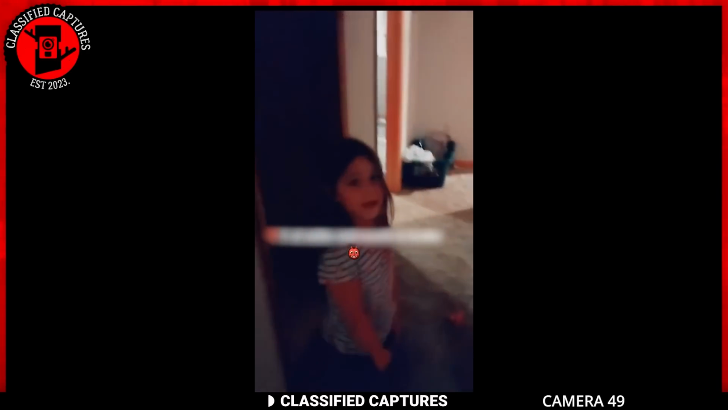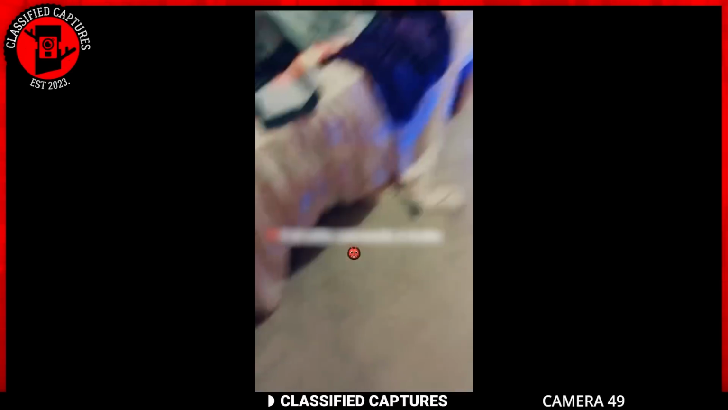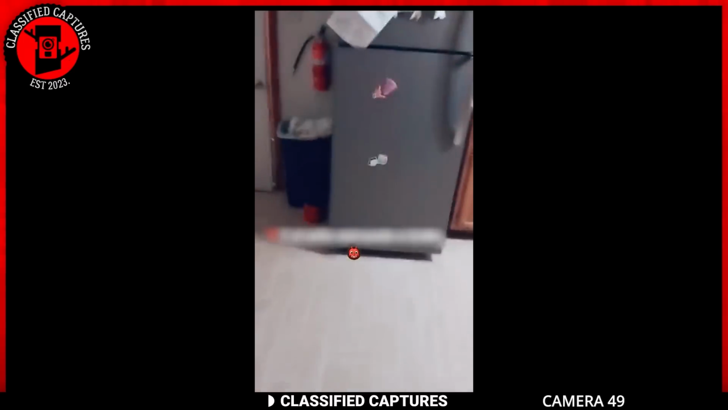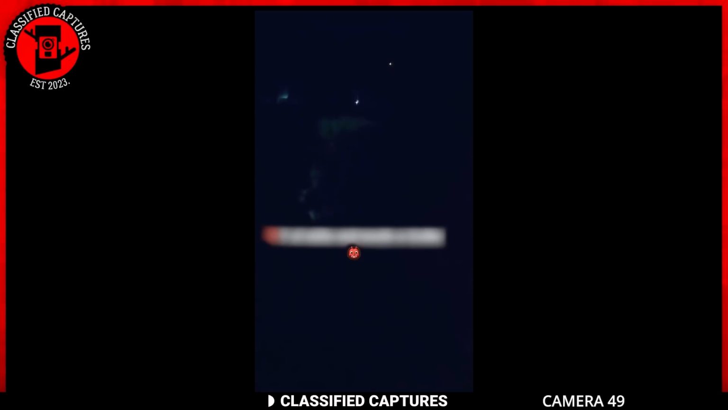A father was at home when he suddenly heard his daughter yelling for him, saying that there was a man behind the window. In the footage, you can see a head quickly dash off as soon as the father appears, prompting him to rush to the nearby window to check outside. However, he finds nothing in sight. Confused, he goes outside to investigate further, but still sees no one around.